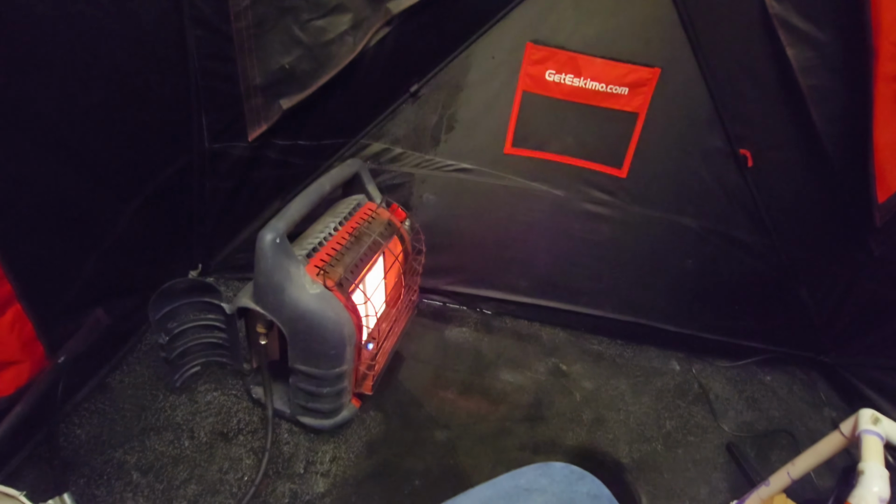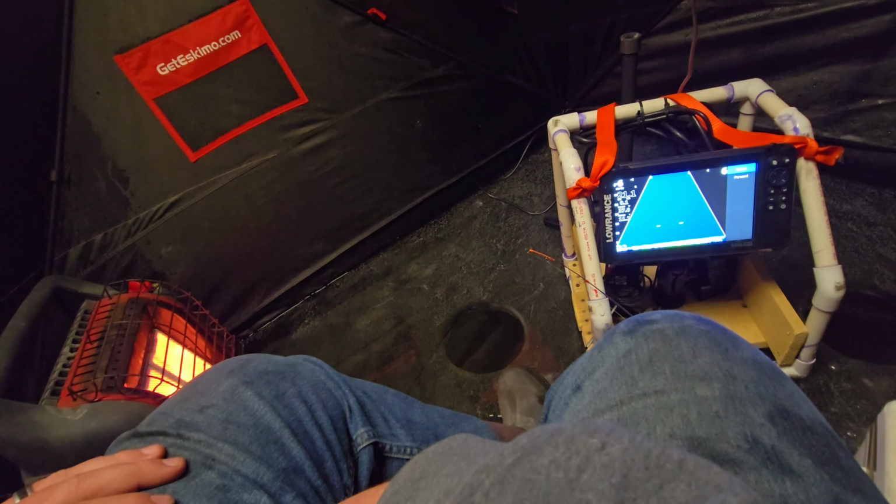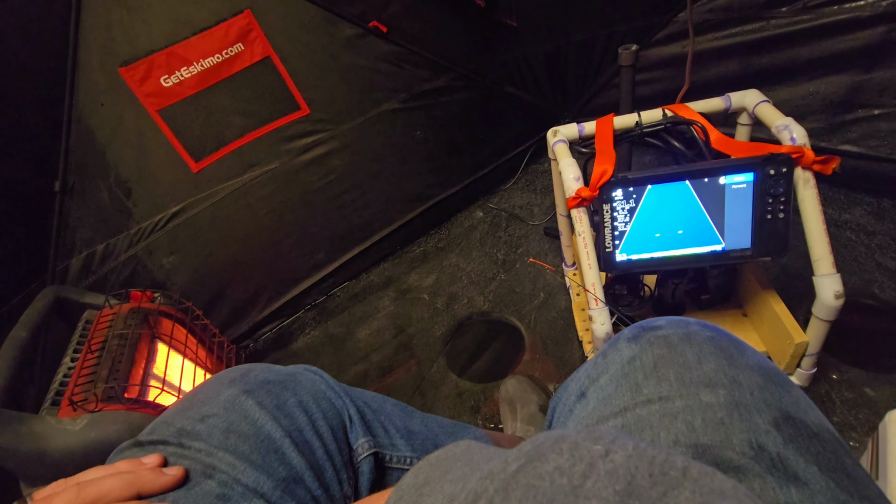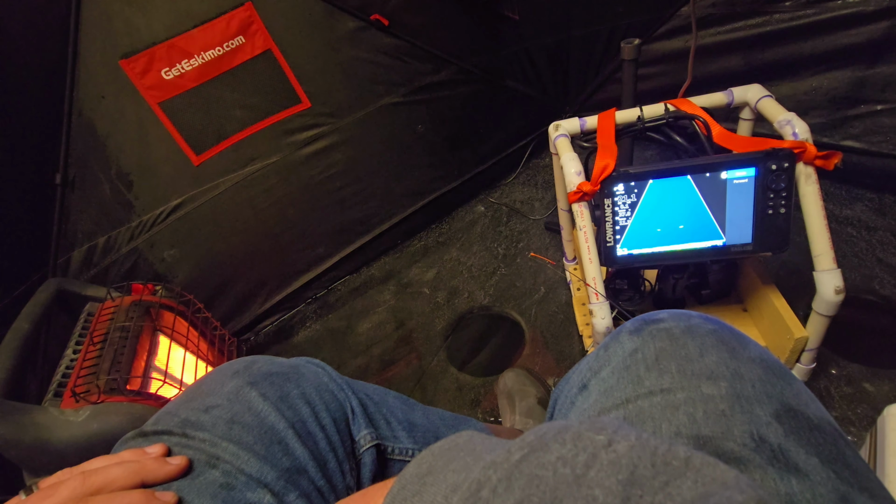We got 5 on the ice, and we're doing fairly decent, heck yeah. And hopefully we get another school to come through. After that, Northern just ran them all out, and then didn't even look twice at my bait.